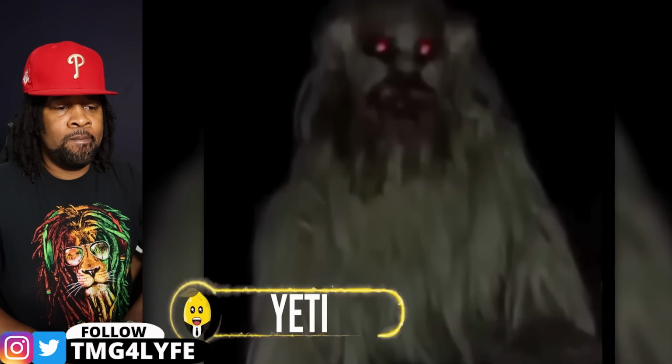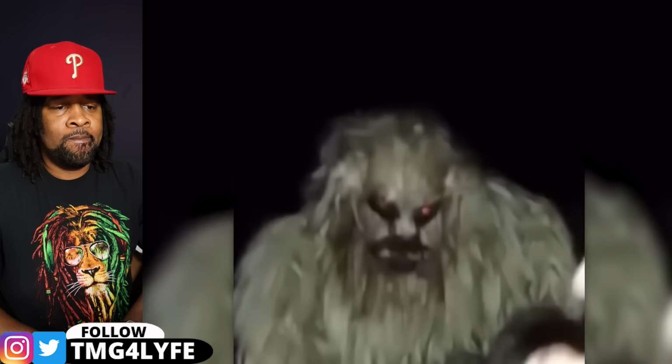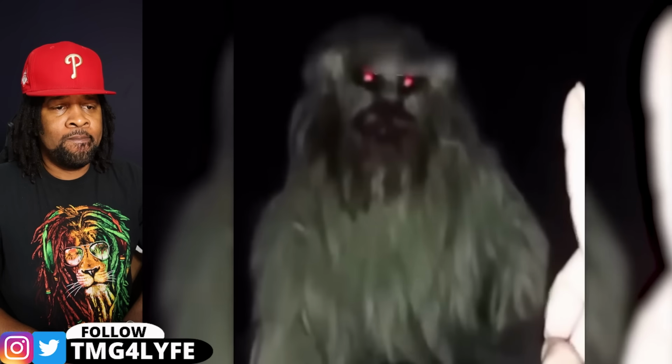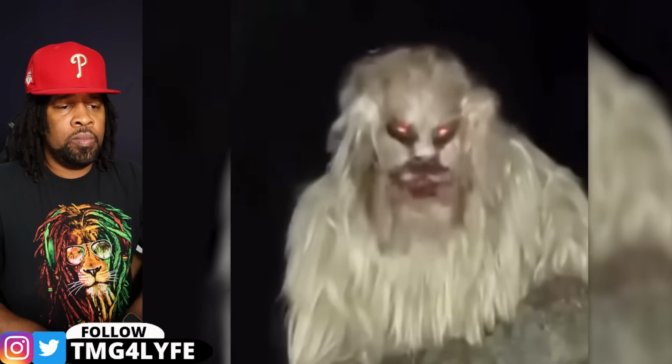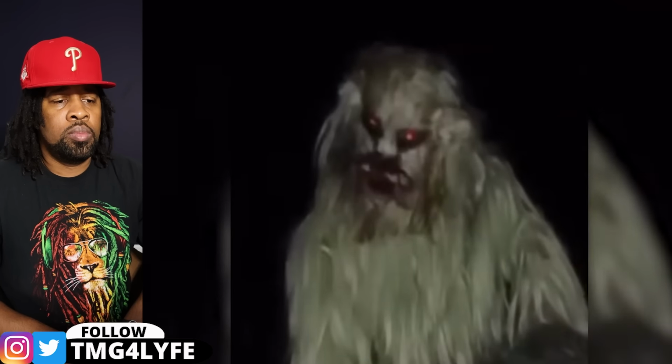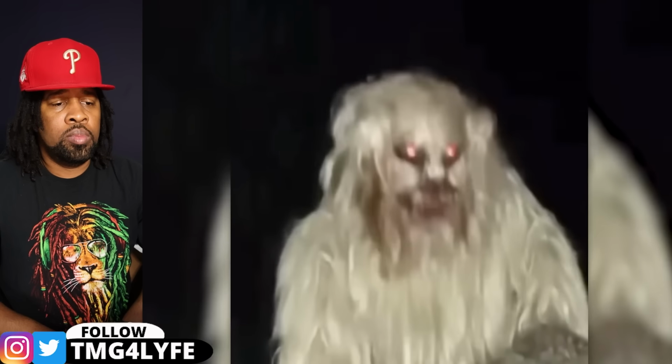Yeti. In this footage, a man could be seen face to face with a creature that seemed exactly like a Yeti. The footage was recorded somewhere in the Middle Eastern desert. The creature had white fur and these super creepy bright red eyes. The weirdest part was that the creature seemed totally amused, like it was just studying the guy.